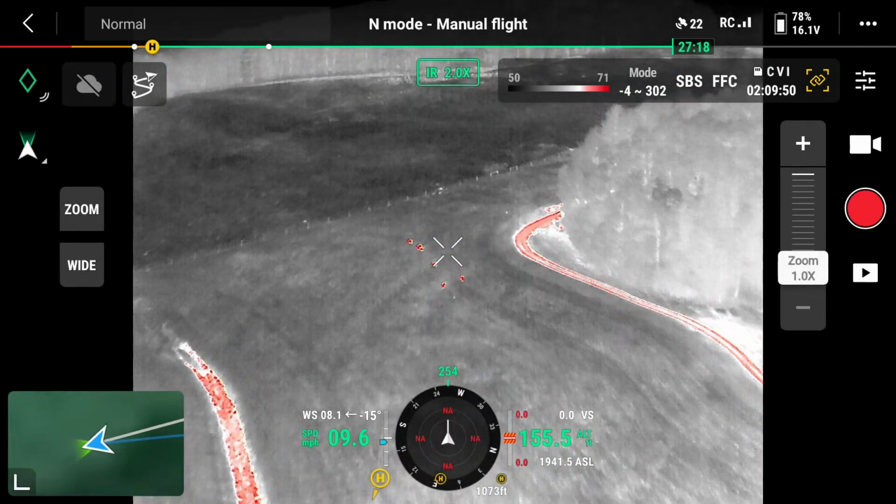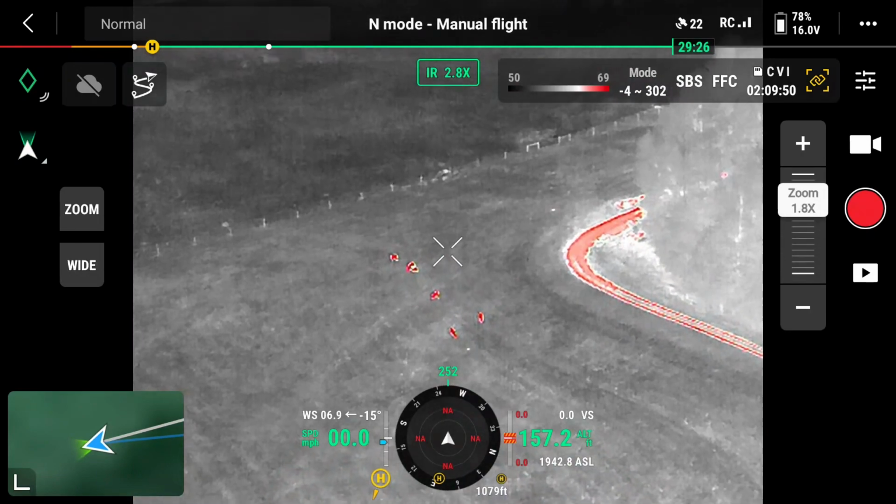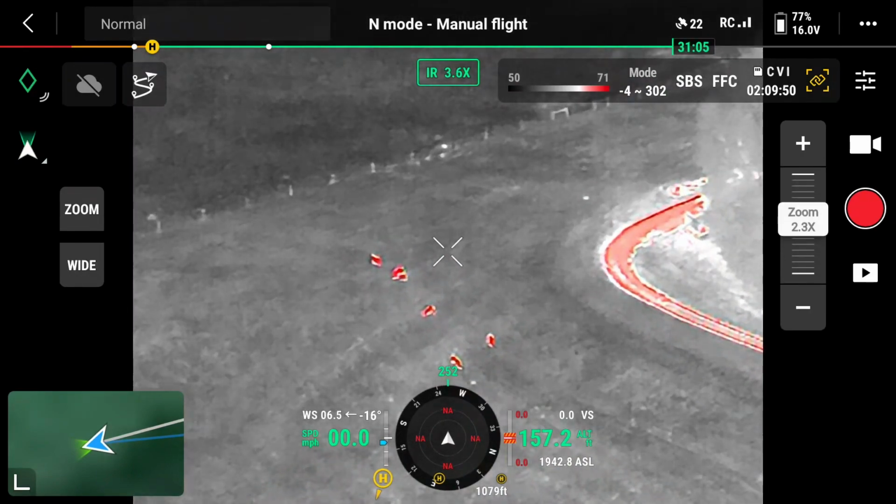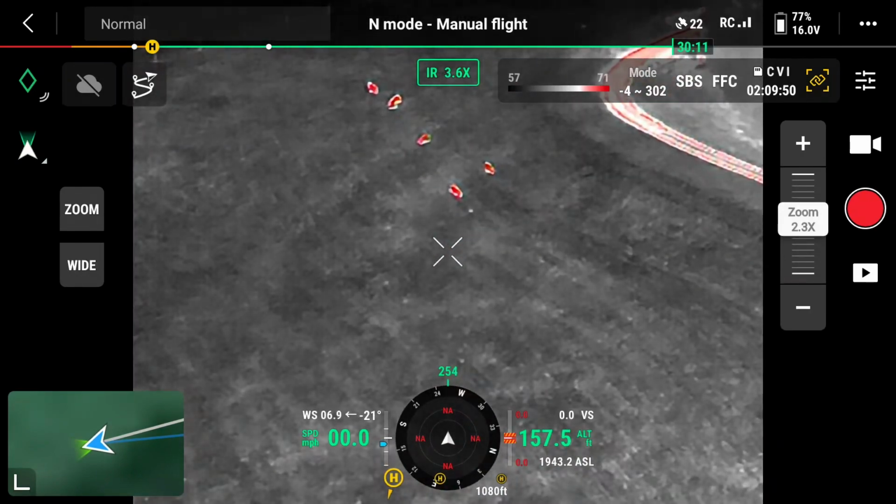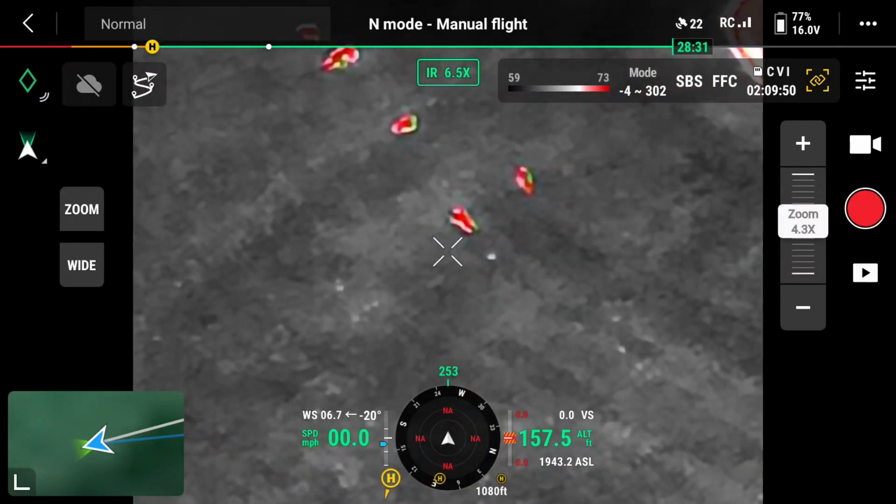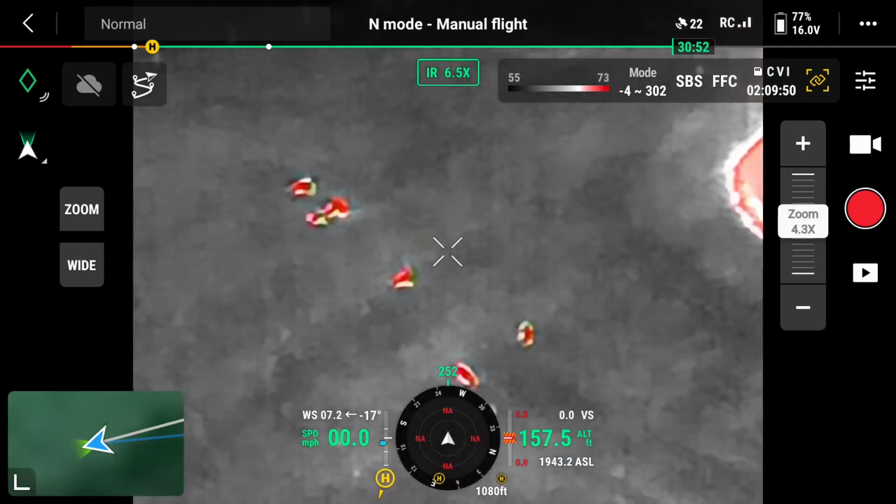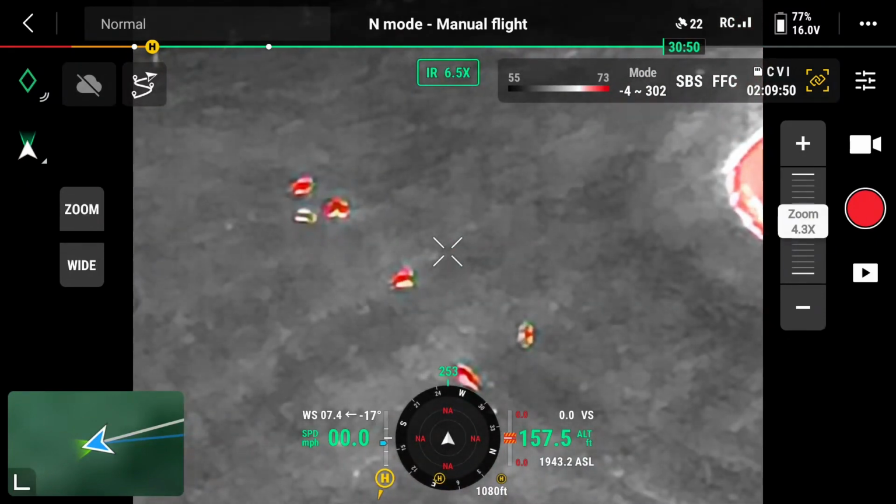We're at 155 feet above ground and a little over 1,000 feet from the launch point. So these deer are at least 400 yards away.